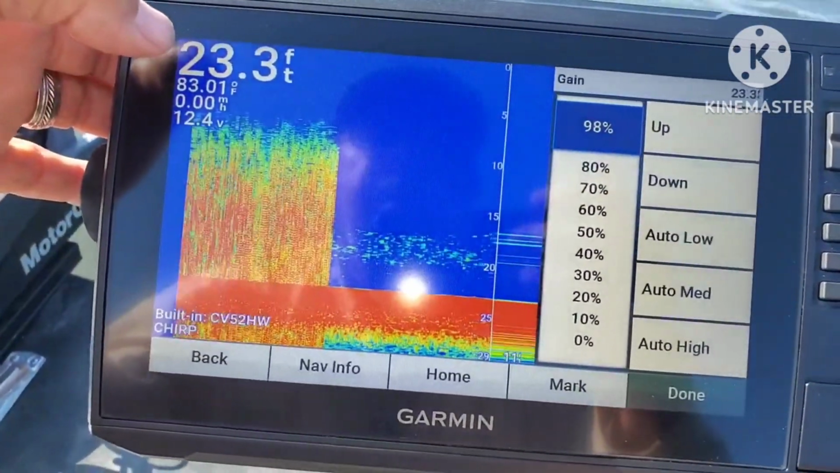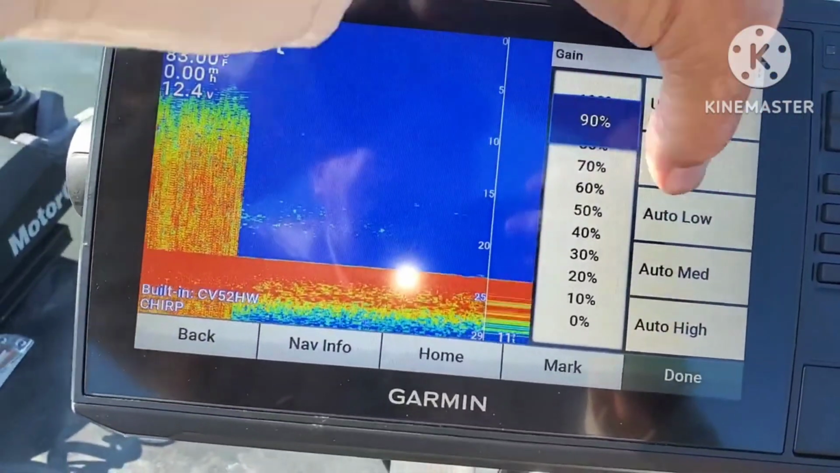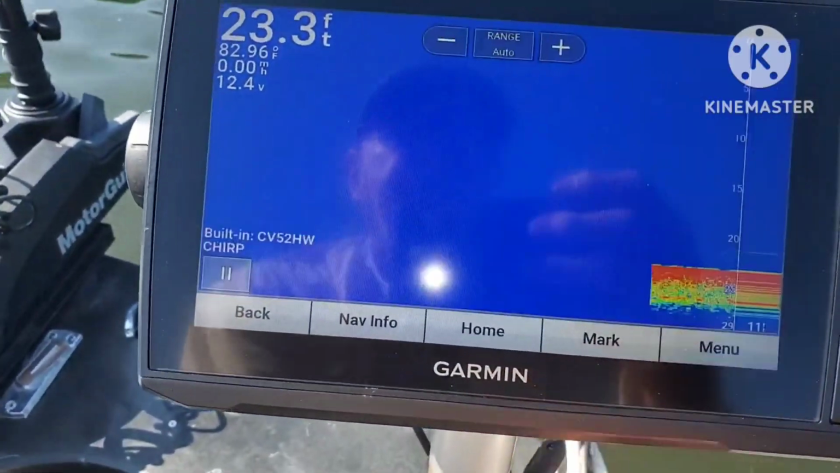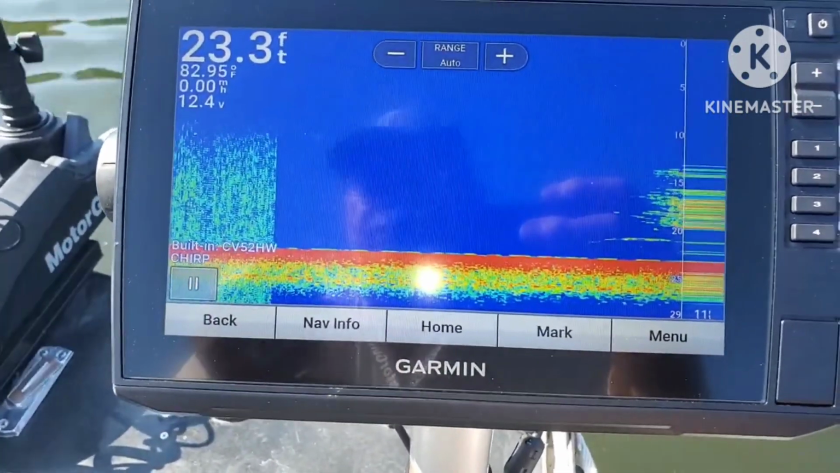Let's go to gain. I'm going to drop it down to about 80. Start out at 80. And now I'm going to power up the trolling motor again.